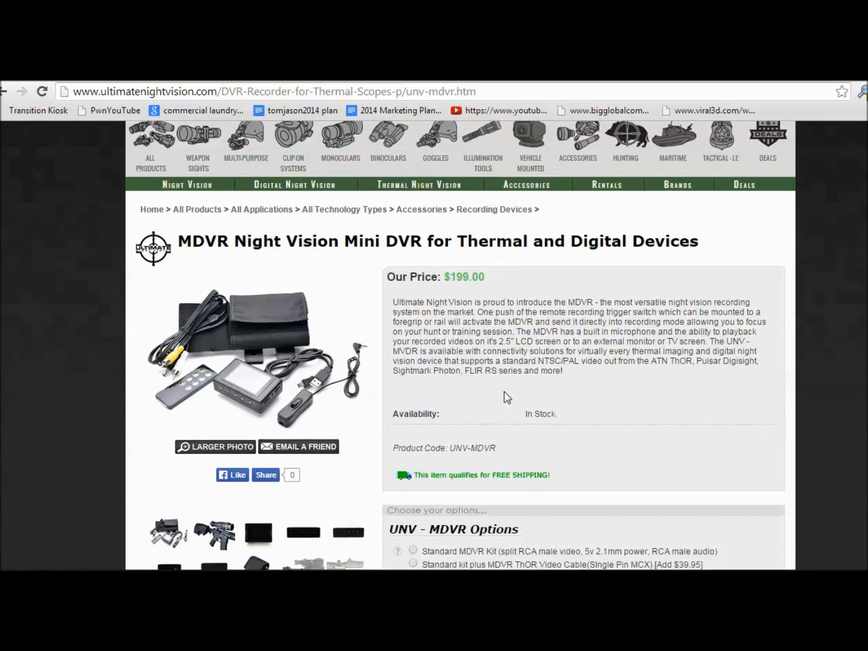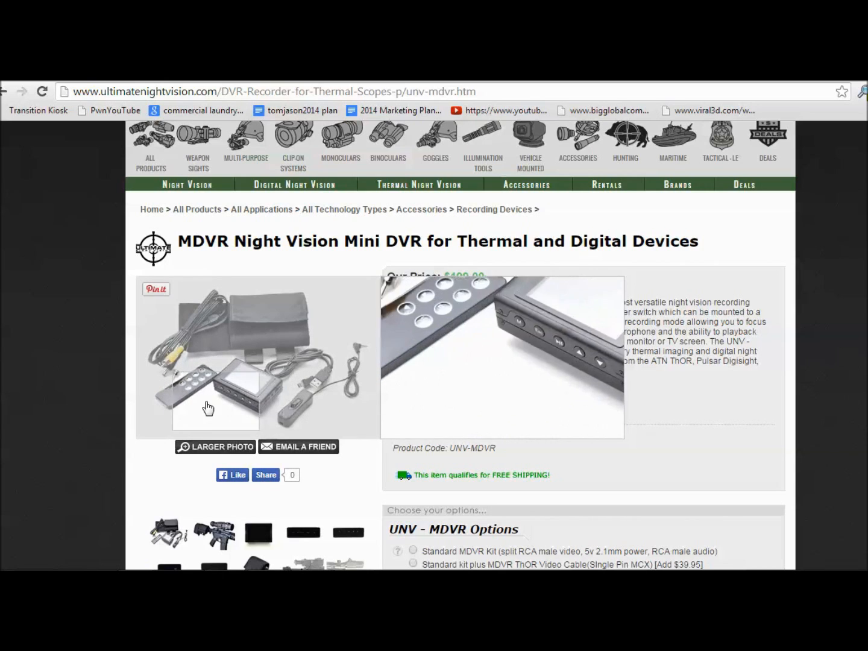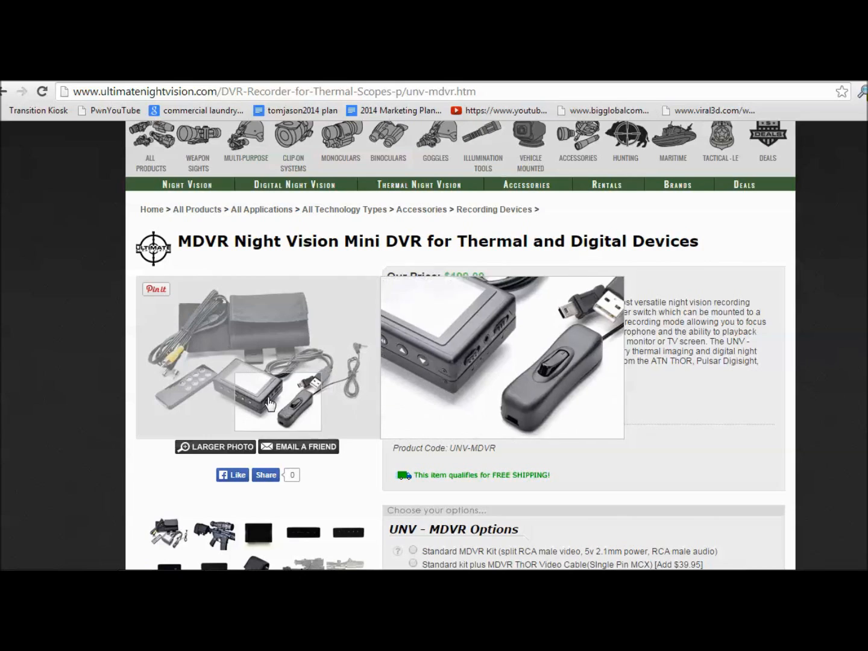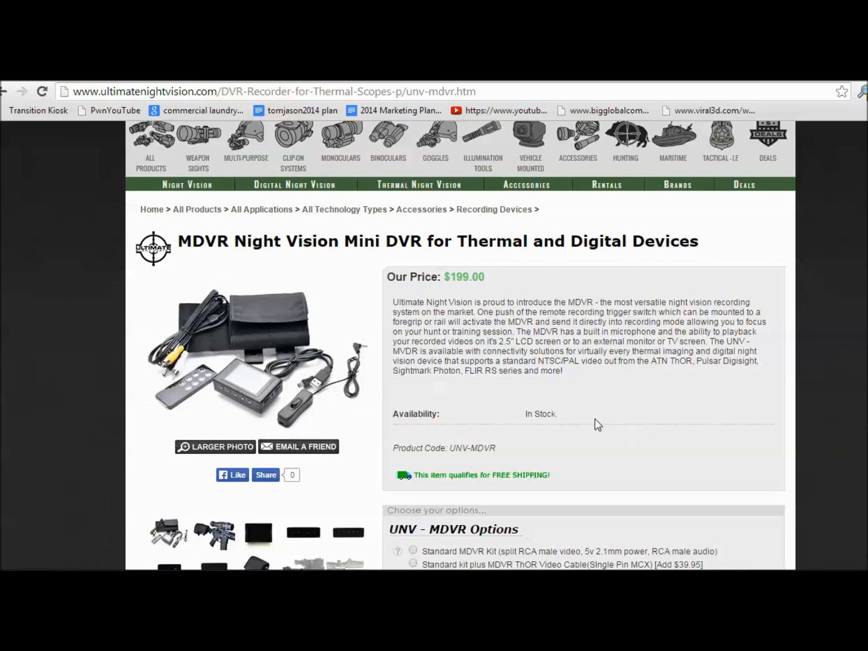Alright guys, well, any of you that have an ATN Thor thermal night vision device needs to go ahead and get one of these. I'm going to get one of these, and I'll do some videos of it as soon as I get it. But basically, it's just a way to record what you see inside your night vision device. So if you go hog hunting, you can record what you're seeing through the scope and put that on YouTube. So that's what I'm going to do.